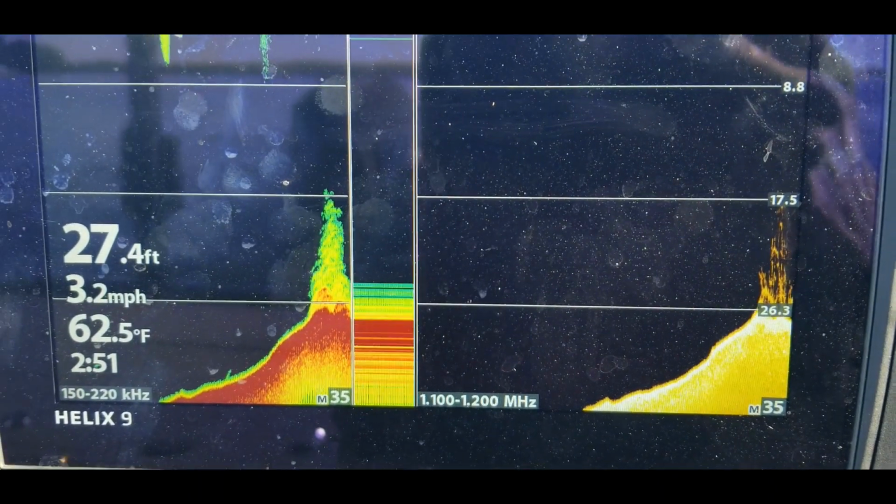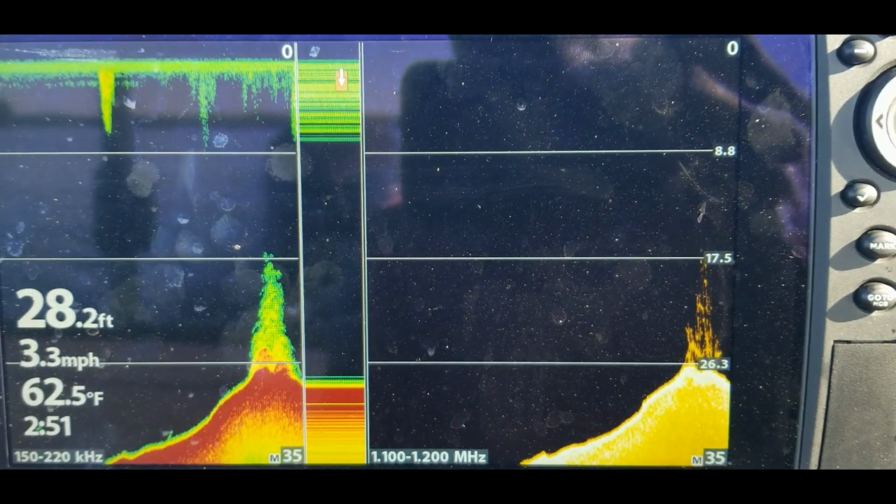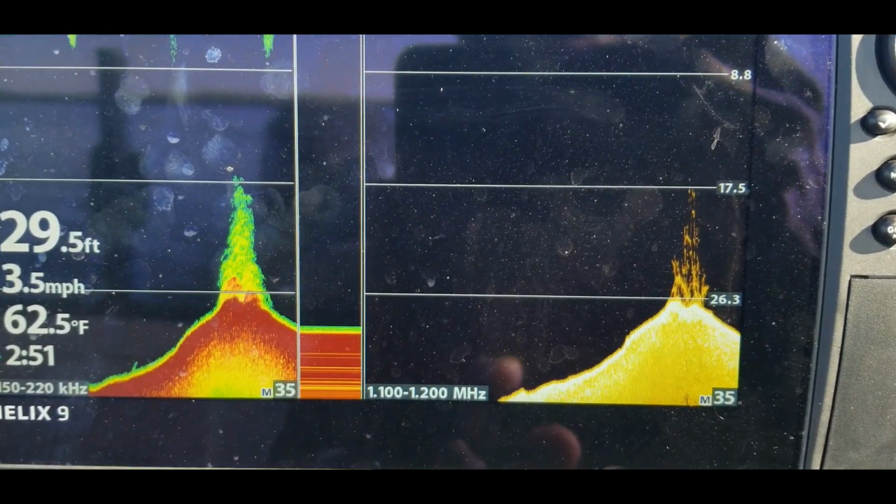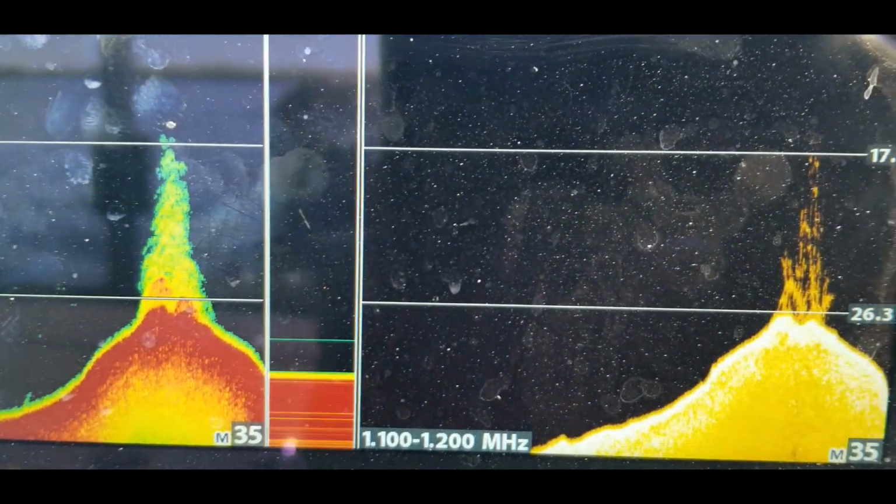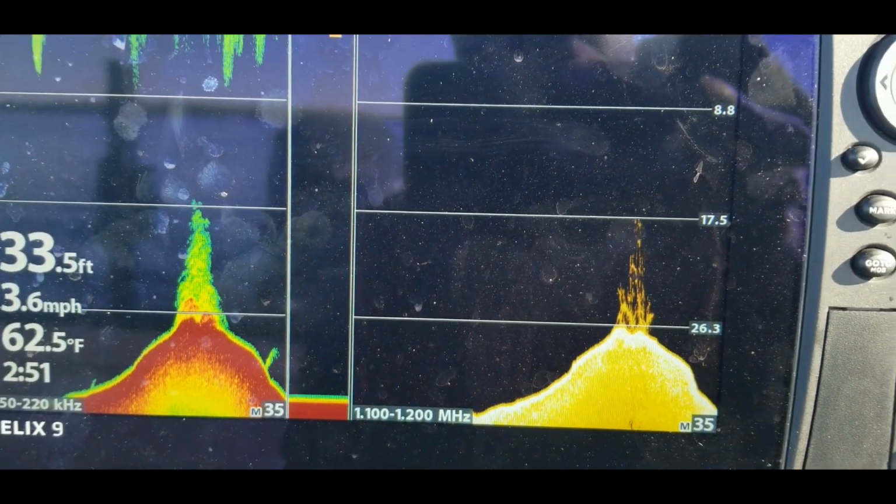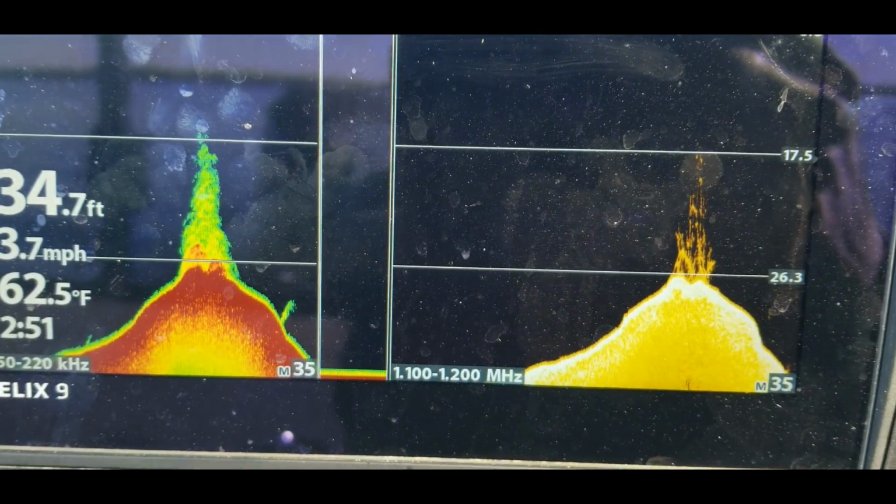Here scanning again. All I'm really looking for is, so I'm finding some brush piles, but I don't see any fish in there. Yeah, it's another brush pile. But yeah, just looking for fish.